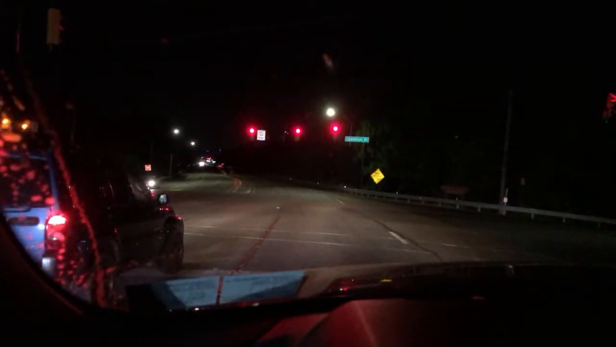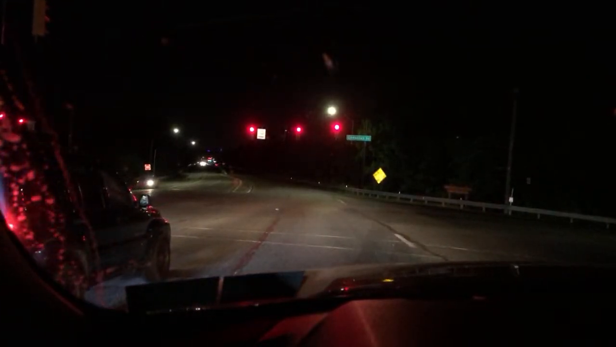Shit, I can't make a left here, but in the parking lot of Sheetz, Back to the Future cars, they're all lit up.